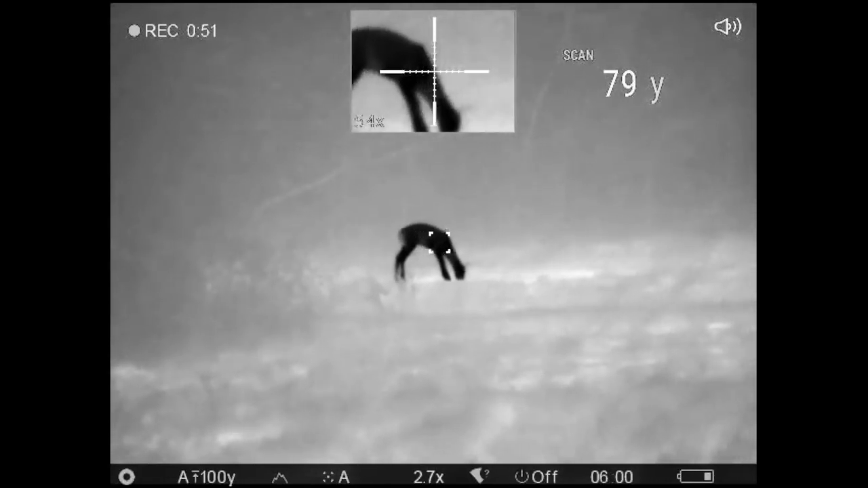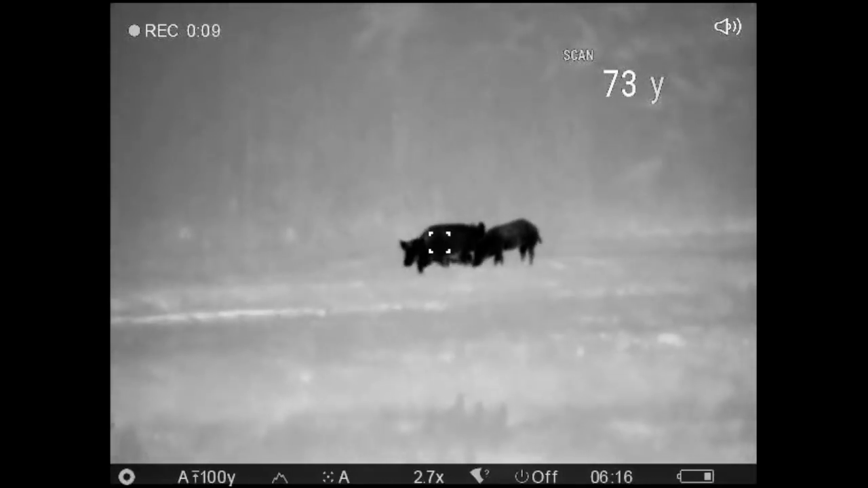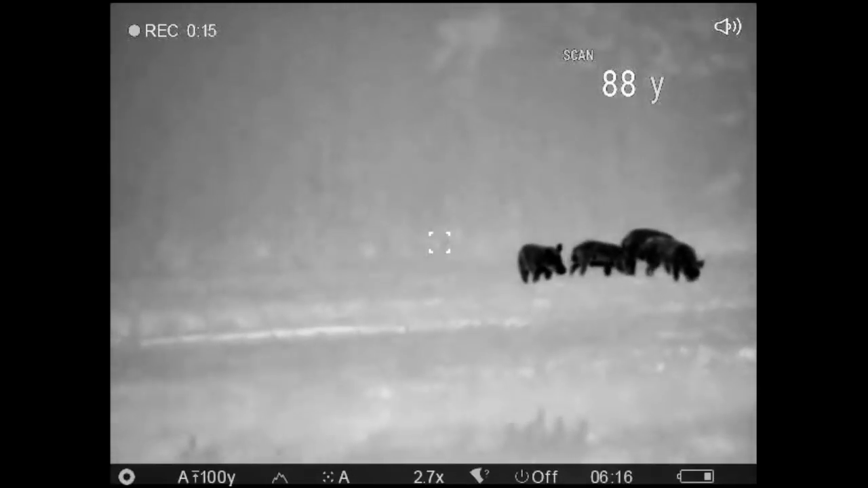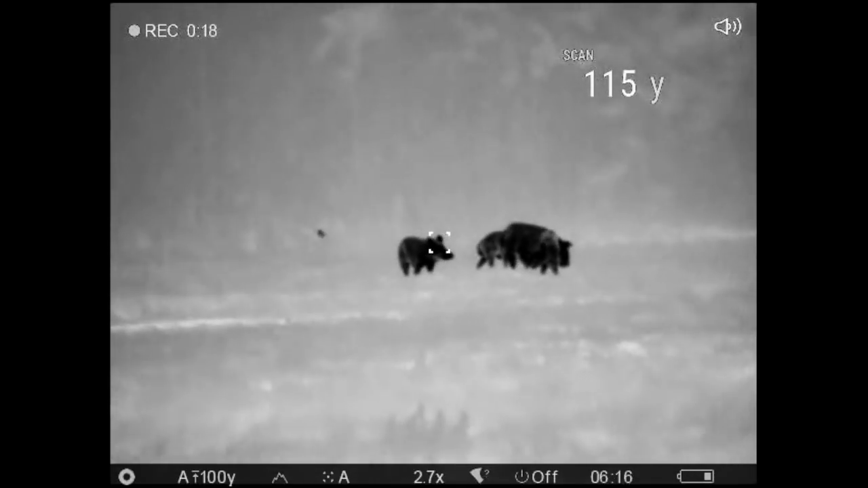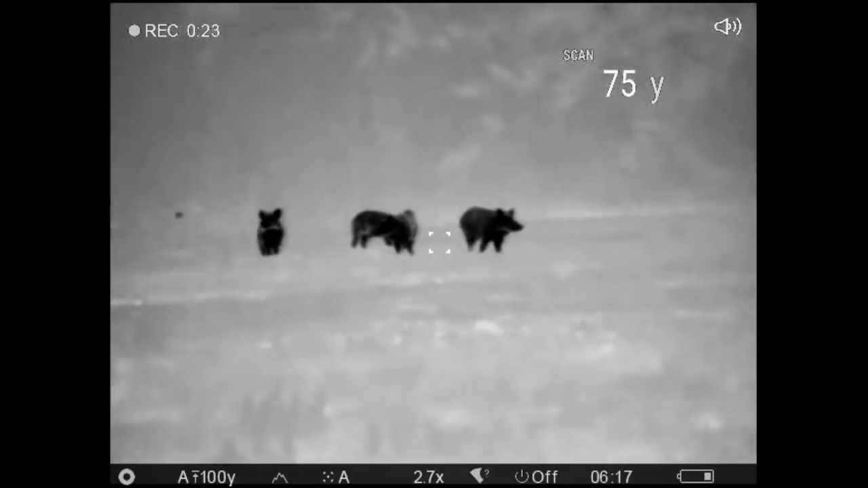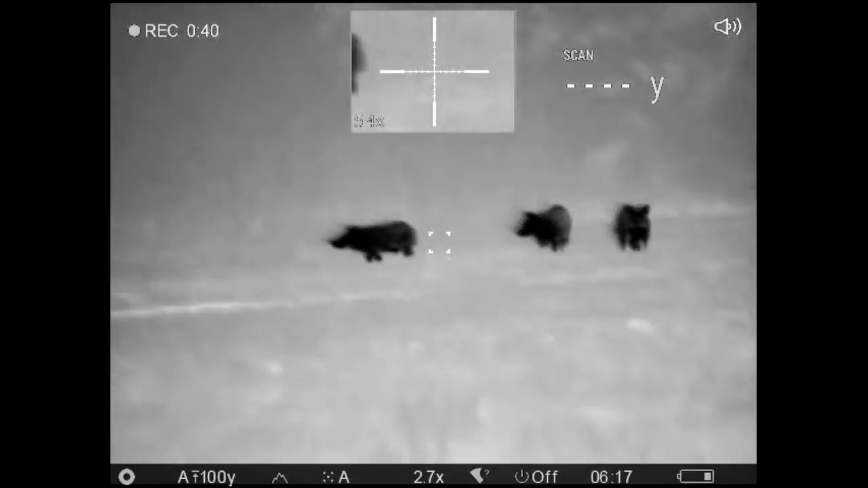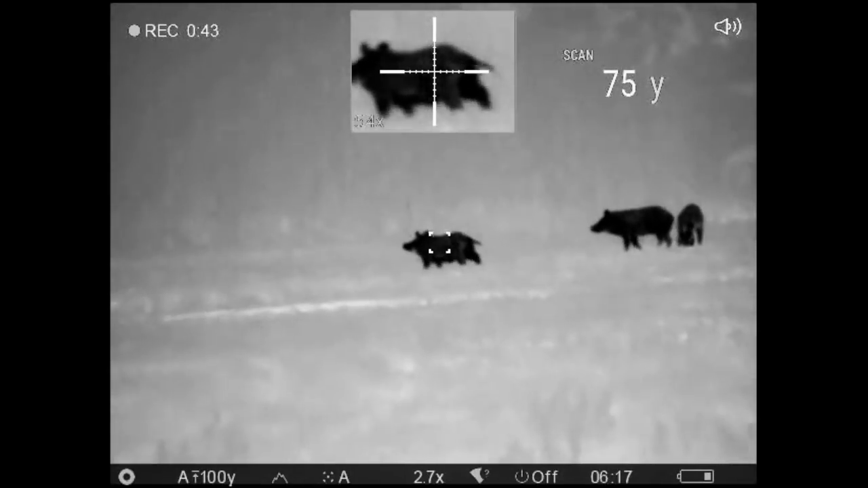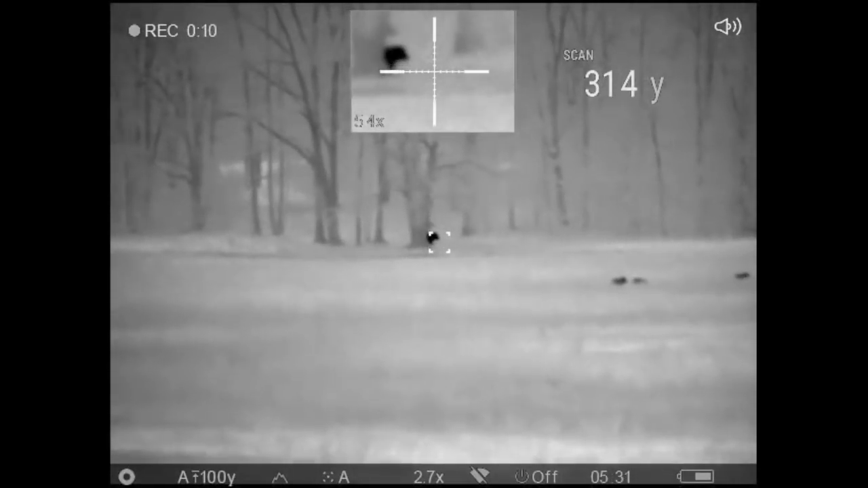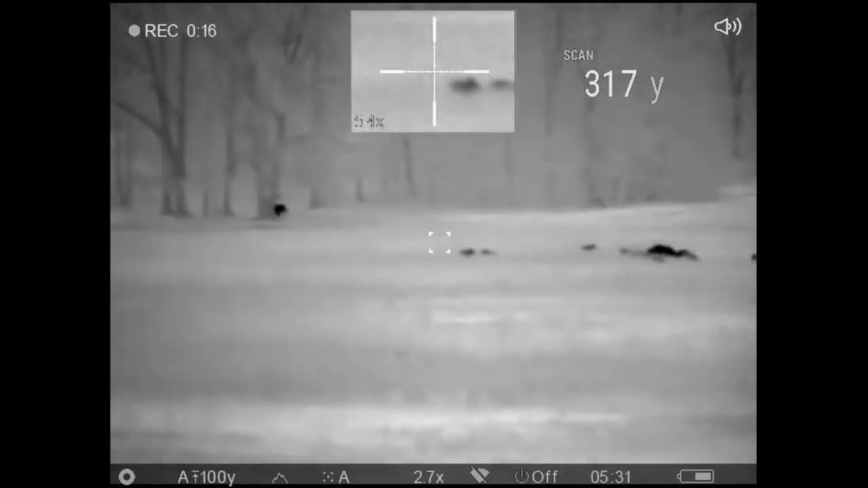It has a base magnification of 2.7, and it goes up to 10.8. The price point on this is $4299.97, so basically $4,300. The LRF unit also comes in a Pulsar Trail XQ38 LRF. It also comes in the Pulsar Trail XP50 LRF, different resolutions, different magnifications. But again, this one's the XQ50 LRF. This has a 384 by 288 resolution. As you know, the XP50 LRF trail has a 640. So this is a 384 resolution at 2.7 magnification.